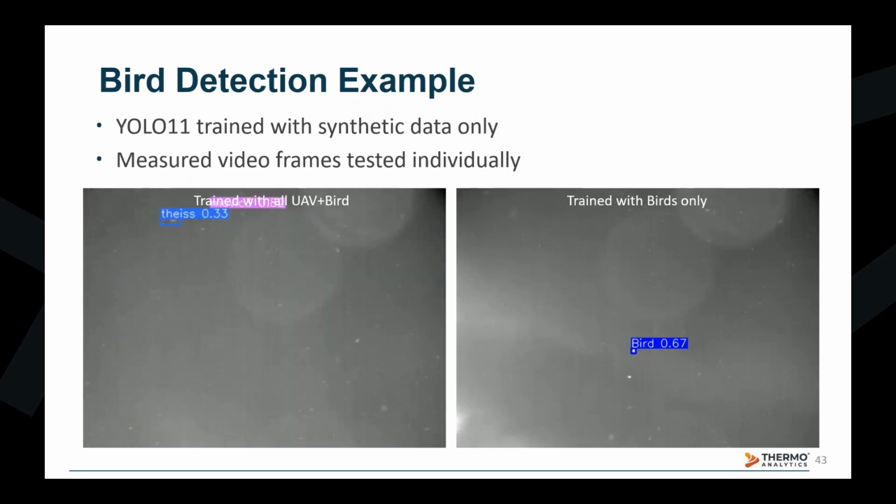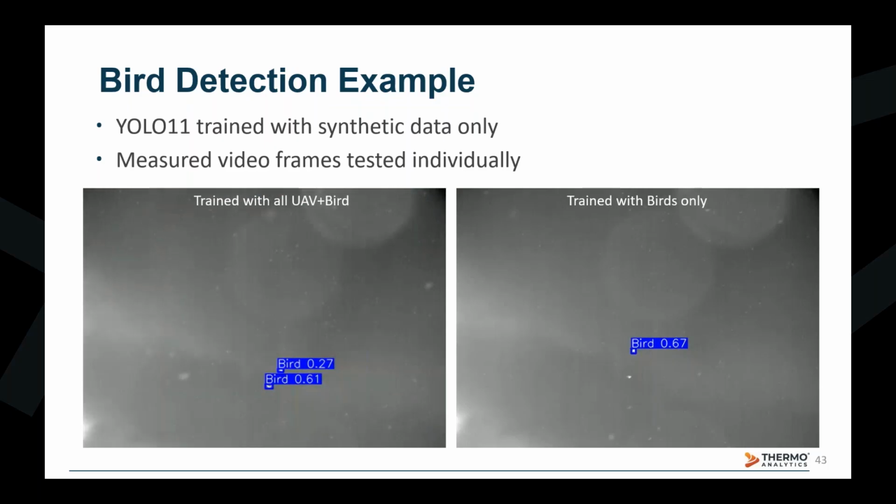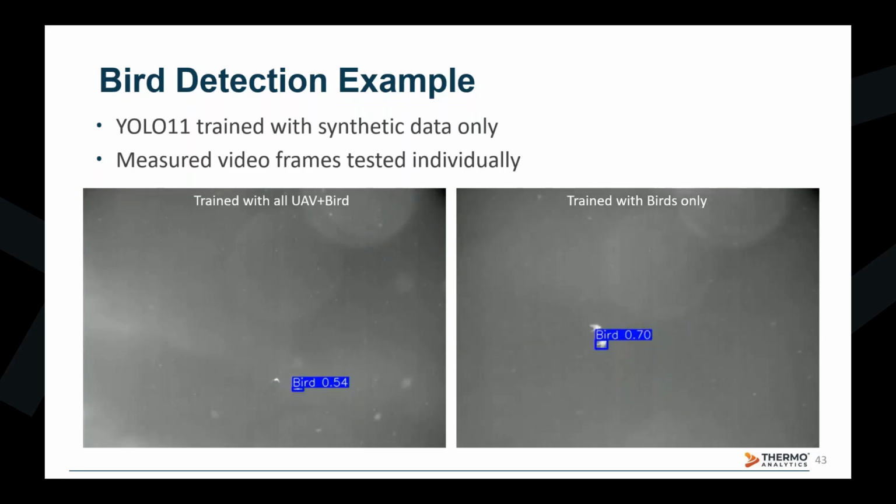You'll notice that it misidentifies the target frequently as a drone of some kind. It sometimes even labels the two birds together as one drone. The algorithm trained only on synthetic birds does a much better job and never mislabels snow as a target. It does, however, occasionally miss one of the birds.